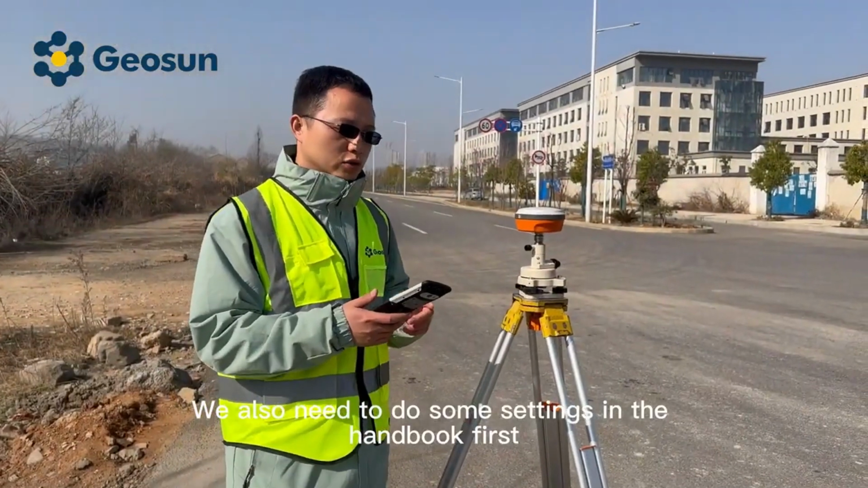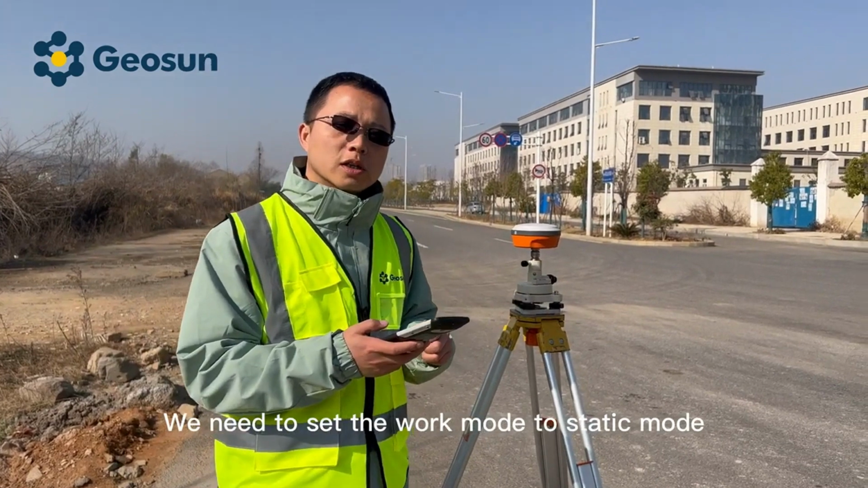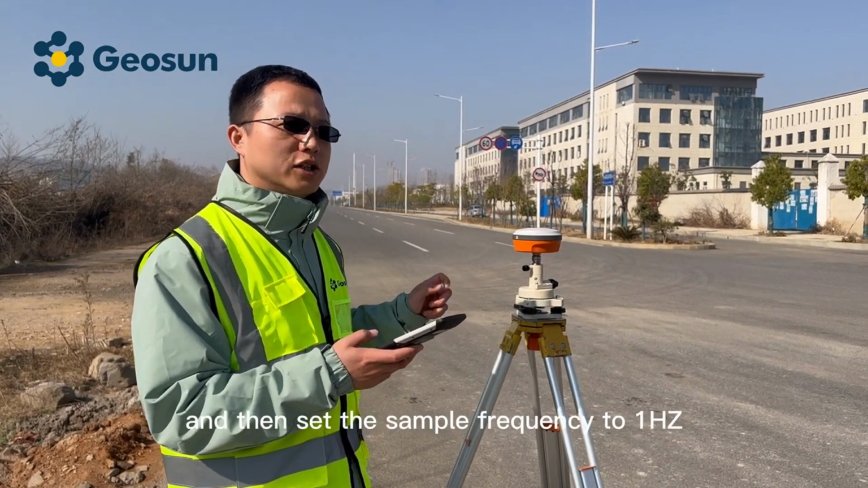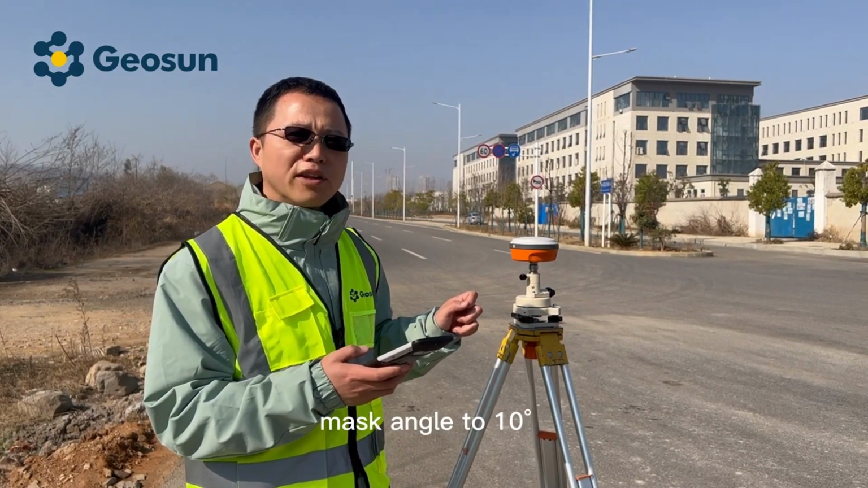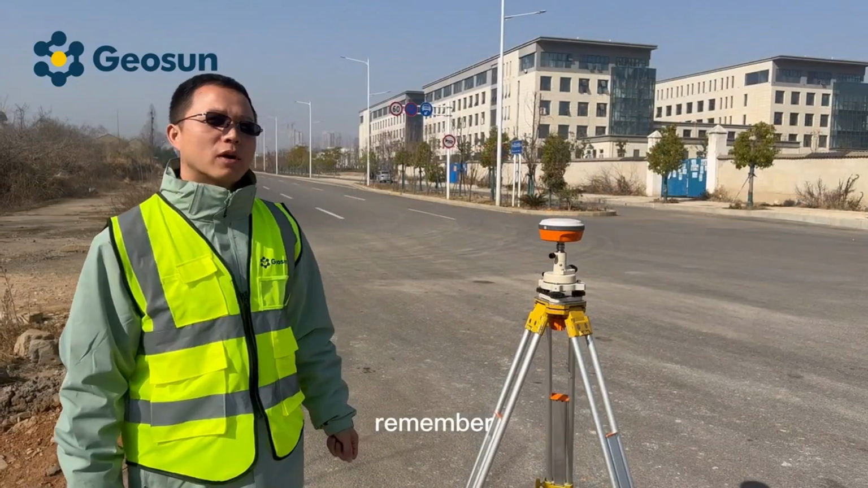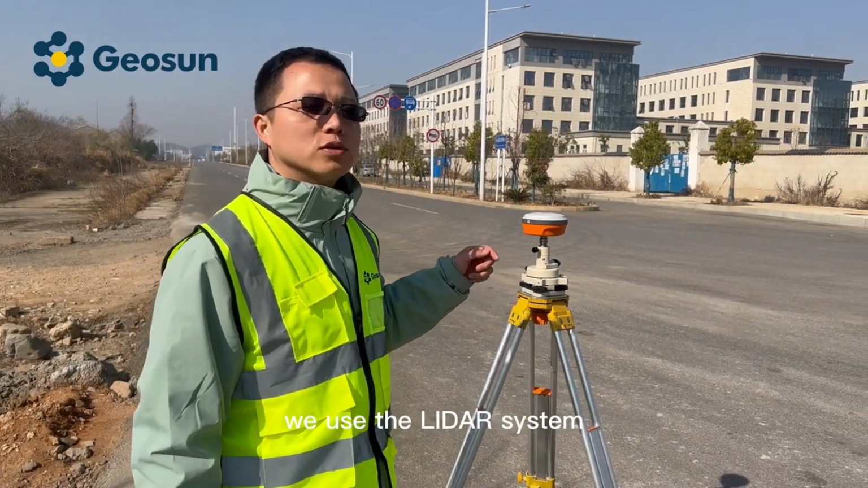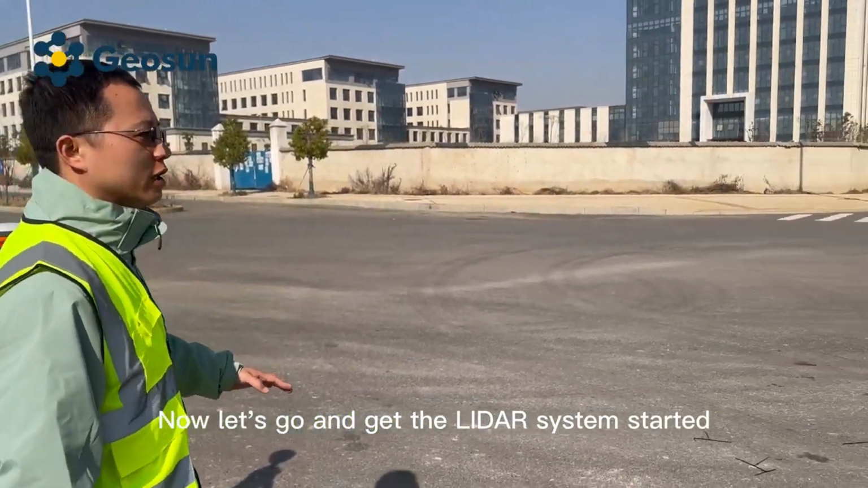We also need to do some settings in the handbook. First, we need to set the work mode to static mode, and then set the sample frequency to 1 Hz, mask angle to 10 degrees. Remember, we need to power on the base station 3 minutes before we use the LiDAR system. Now let's go and get the LiDAR system started.